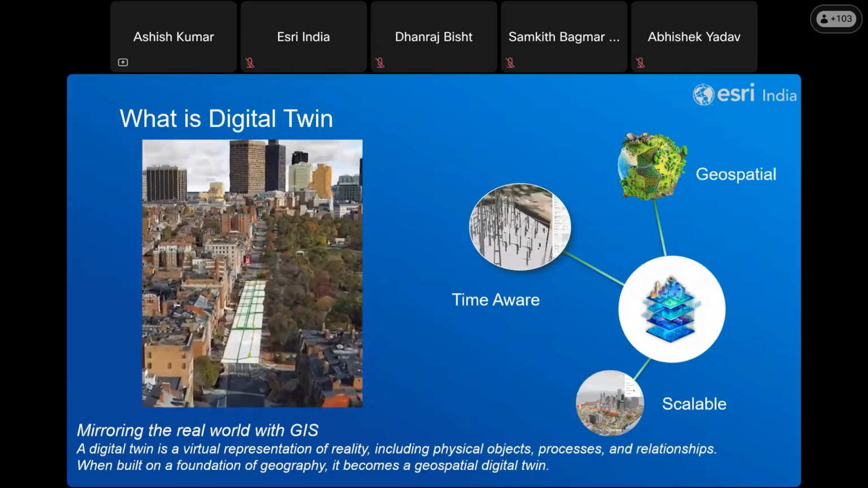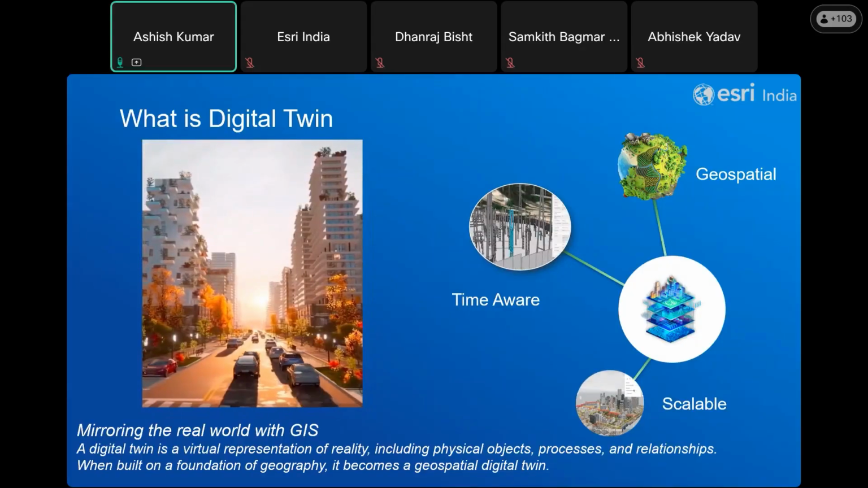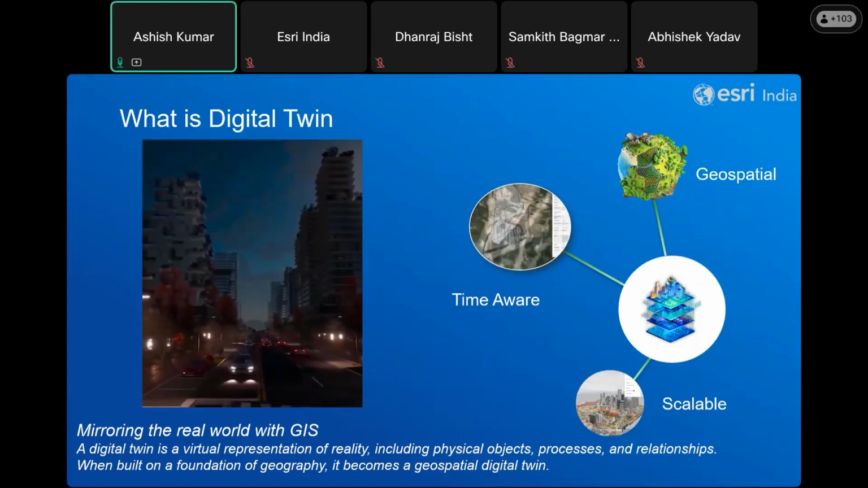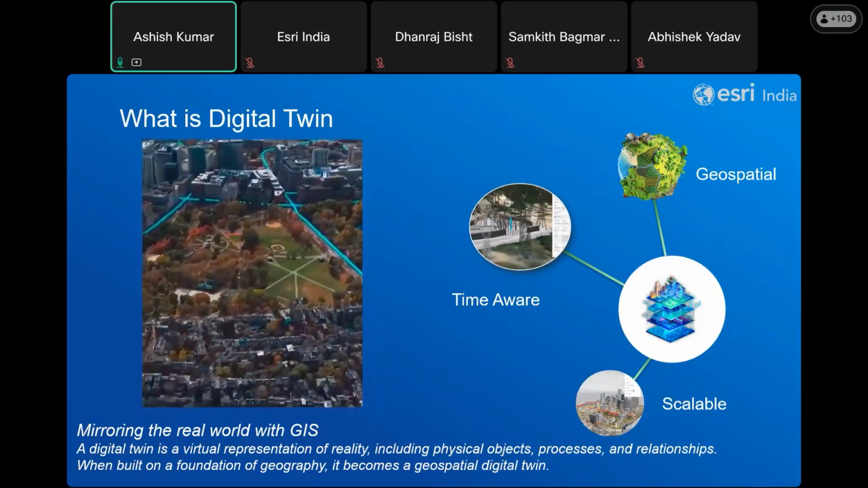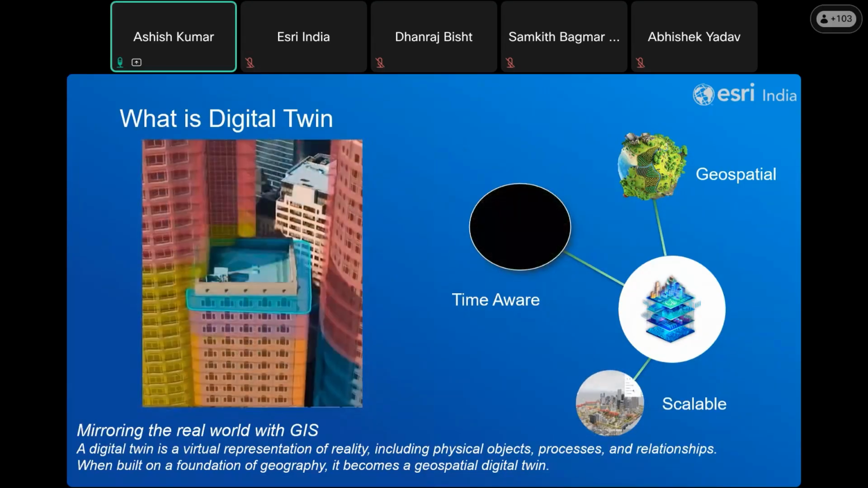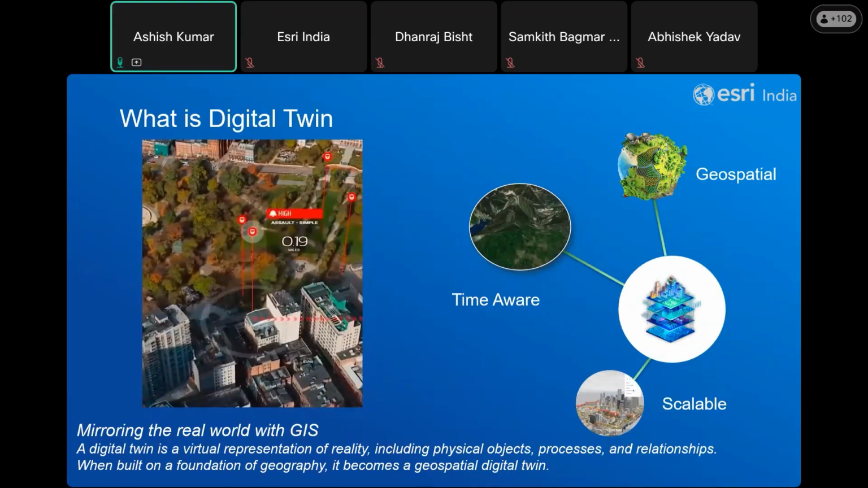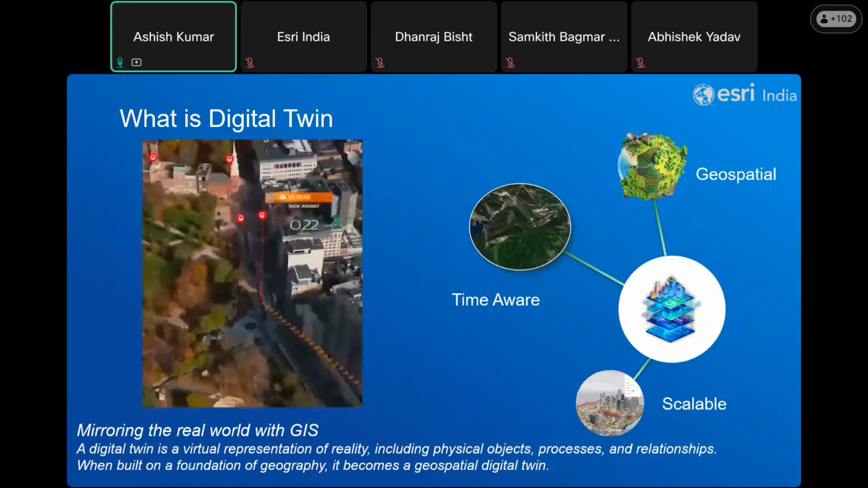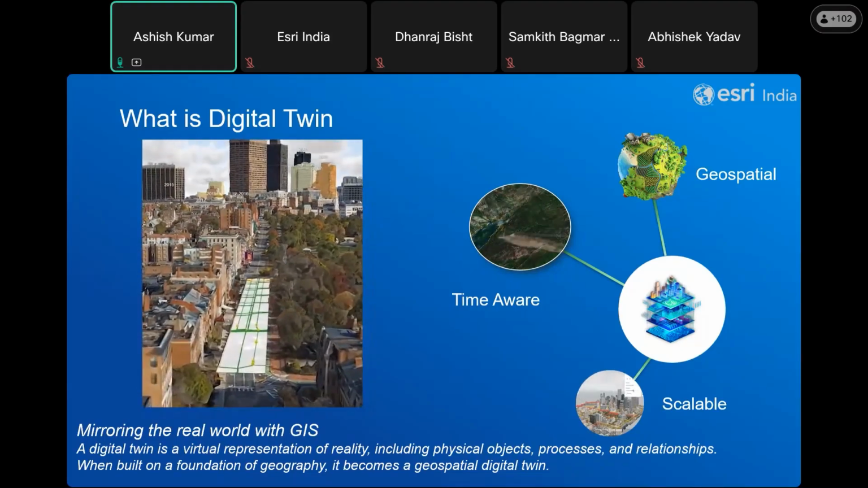With respect to time awareness, GIS-based digital twins go beyond 3D models as they reflect change over time, showcasing historic, current, and future states of a particular region or area. And it is totally scalable from a single facility to large built and natural systems. Geospatial digital twins can scale to meet changing needs.